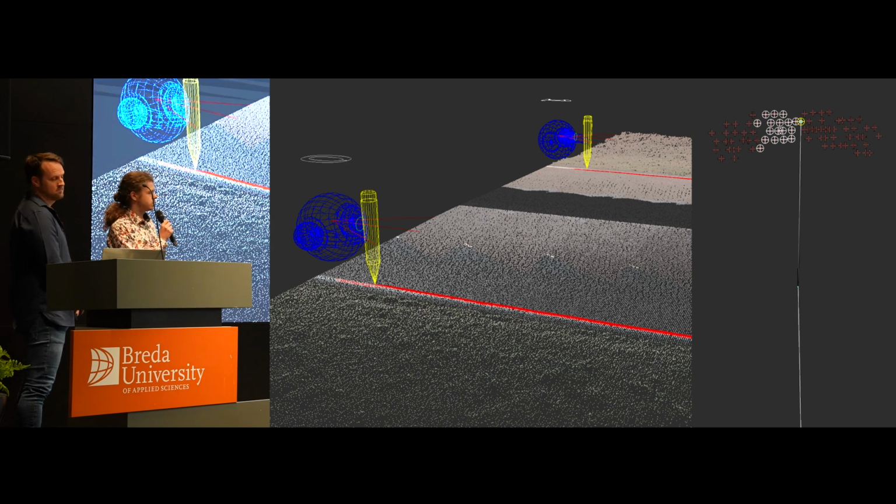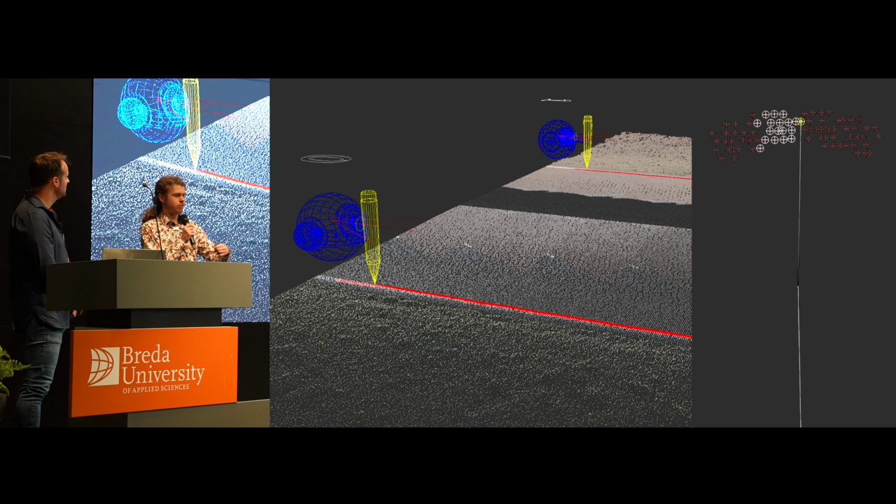So, how does Tracy work? The algorithm is a quite simple but effective one, where it samples a set radius of points, a set distance in front. The default, I think, is about 20 centimeters.